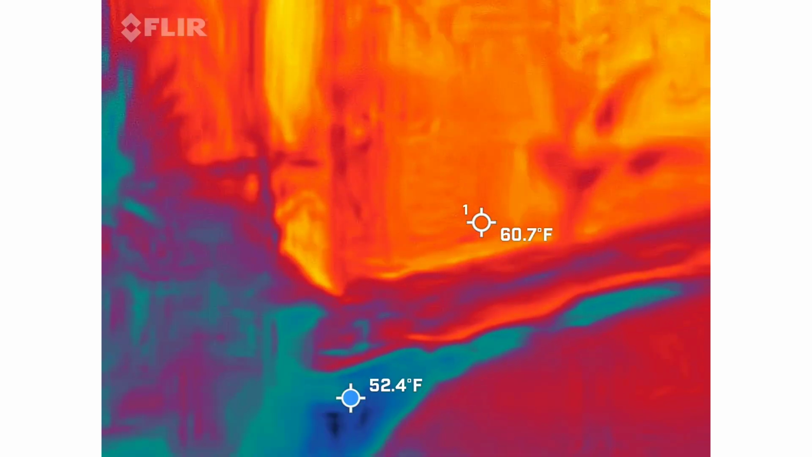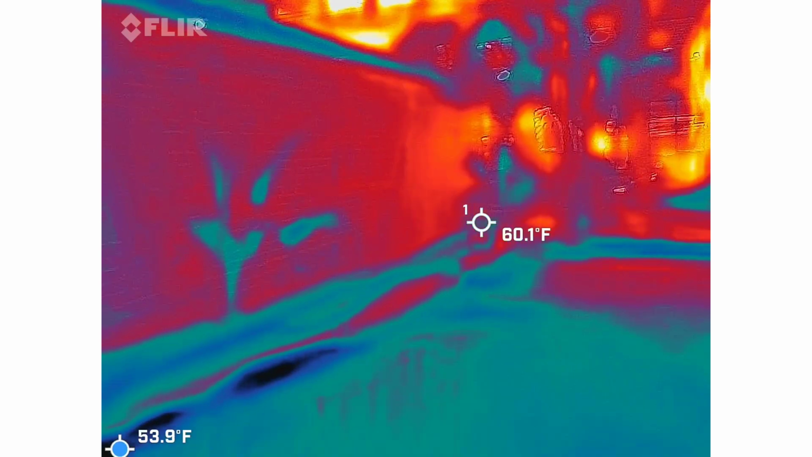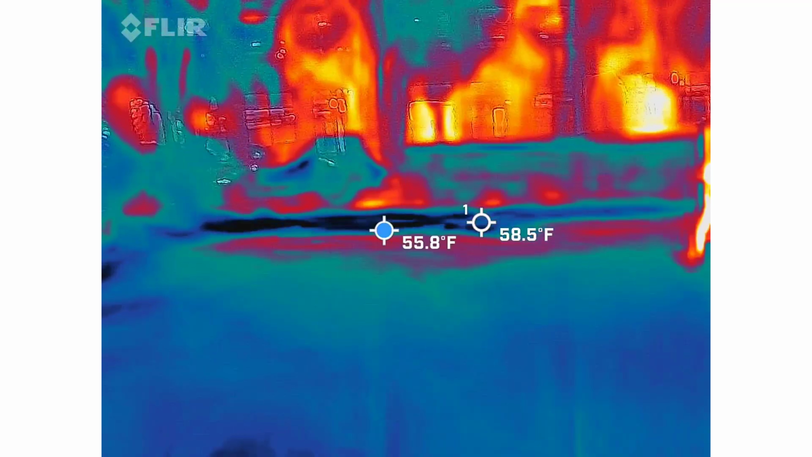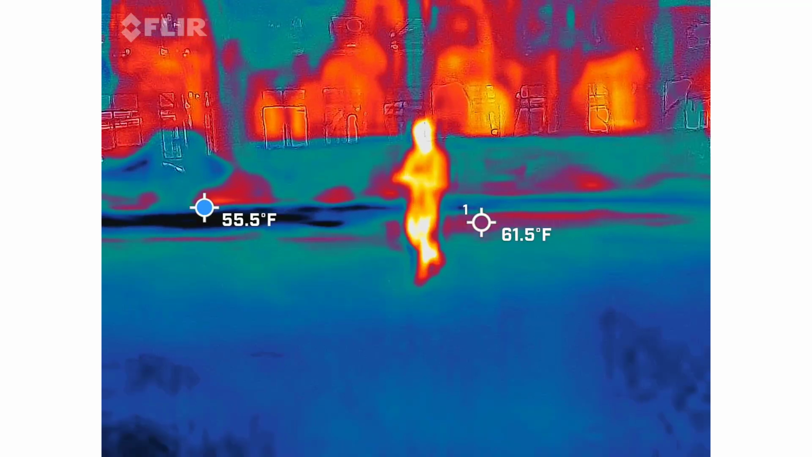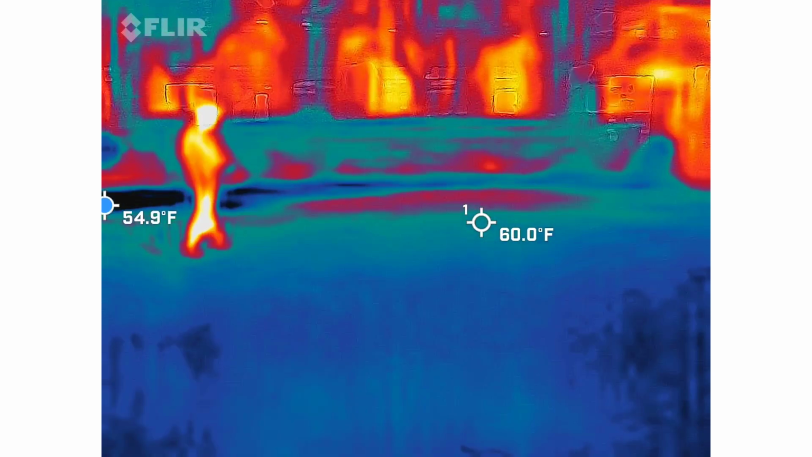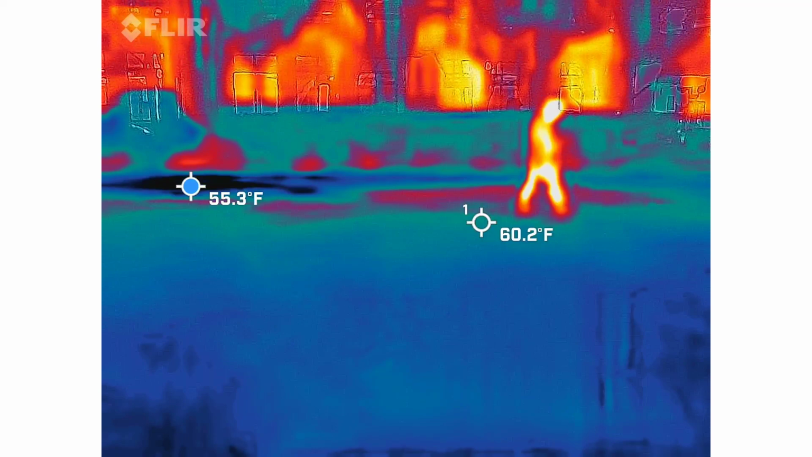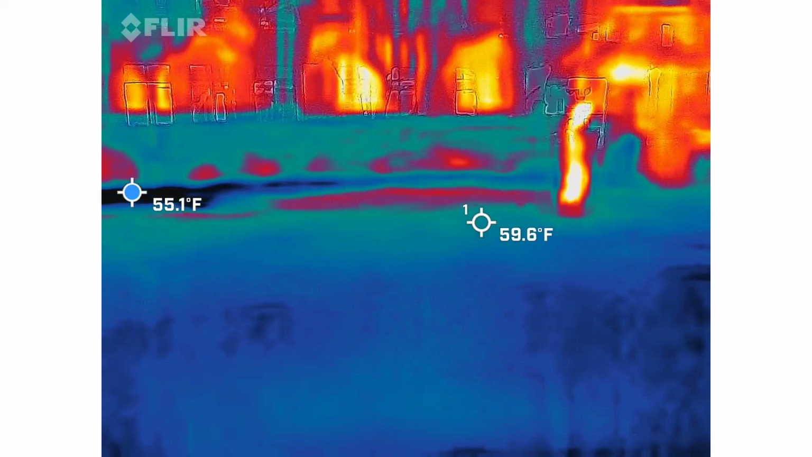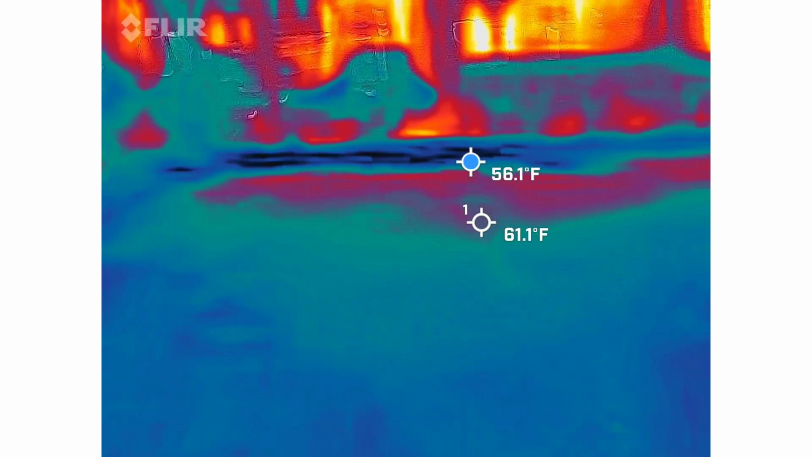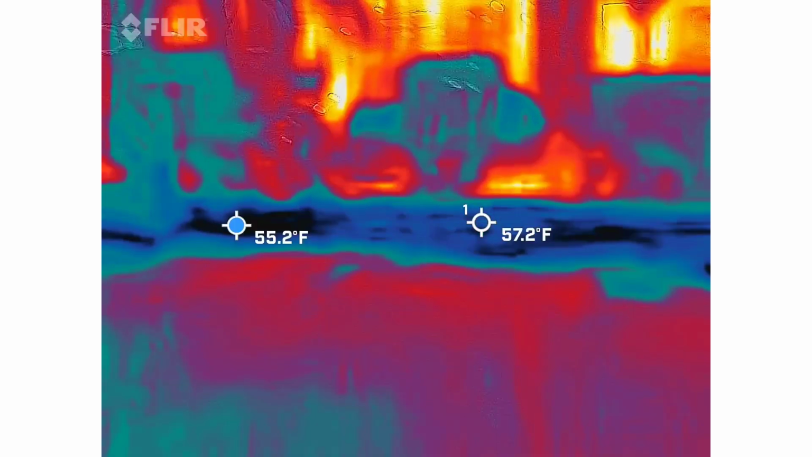I think Jorge just walked behind me, so maybe it was a shadow. That cool spot keeps following him around, but it's not right now. That's the coolest spot. What is this right here? Oh, that's just a stone.